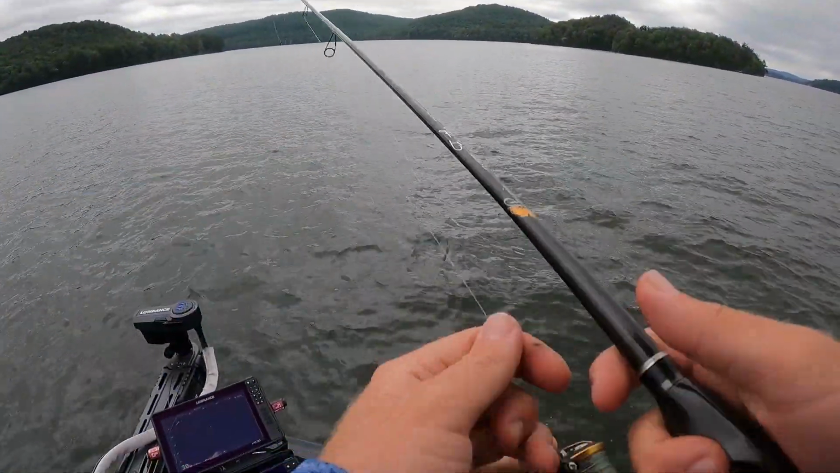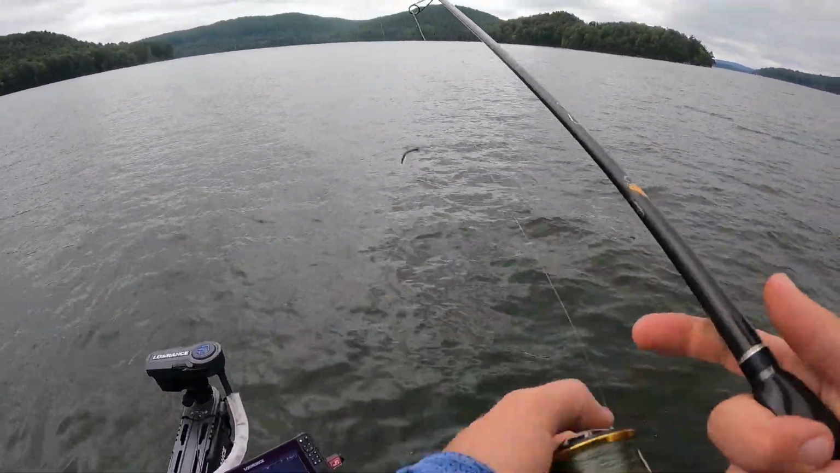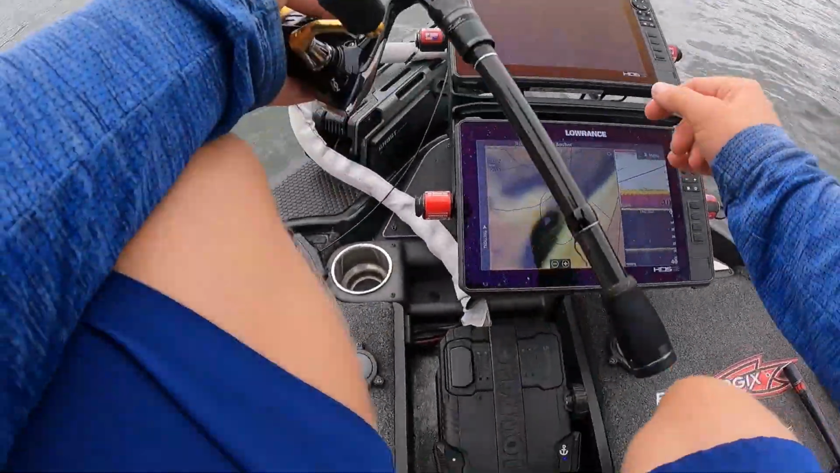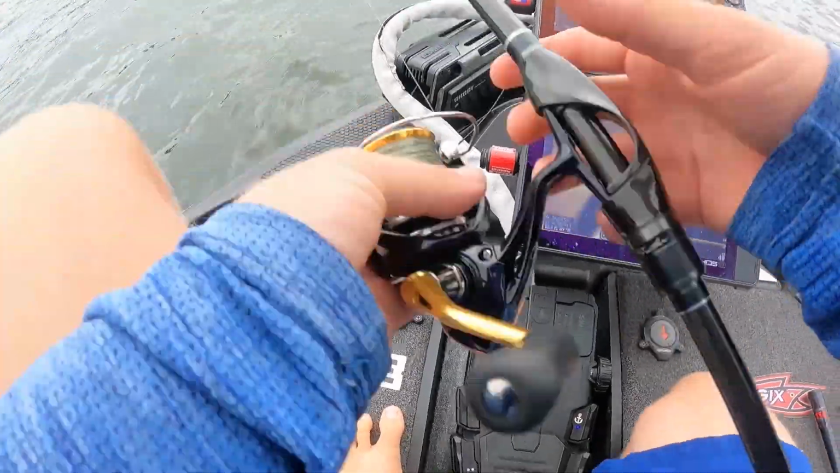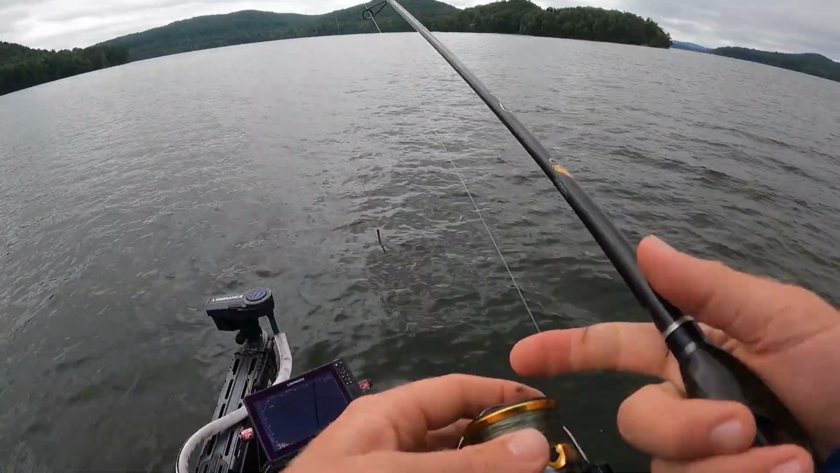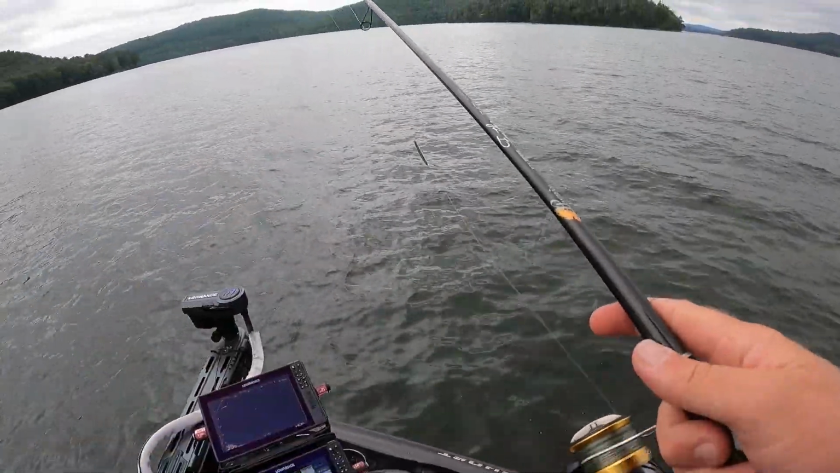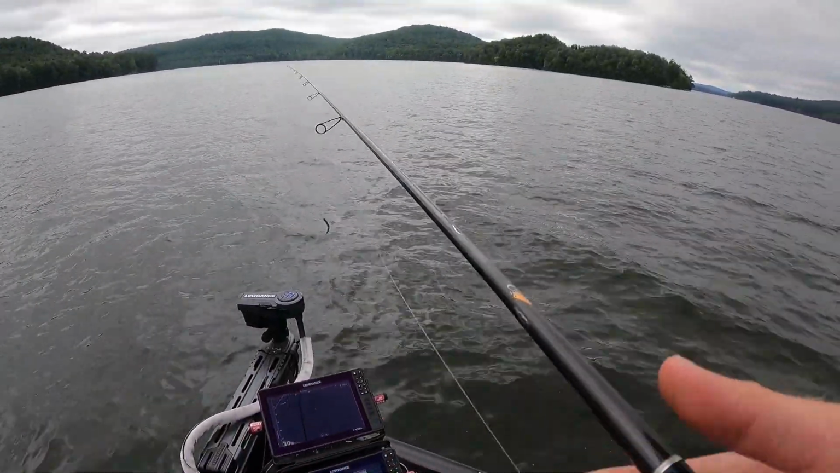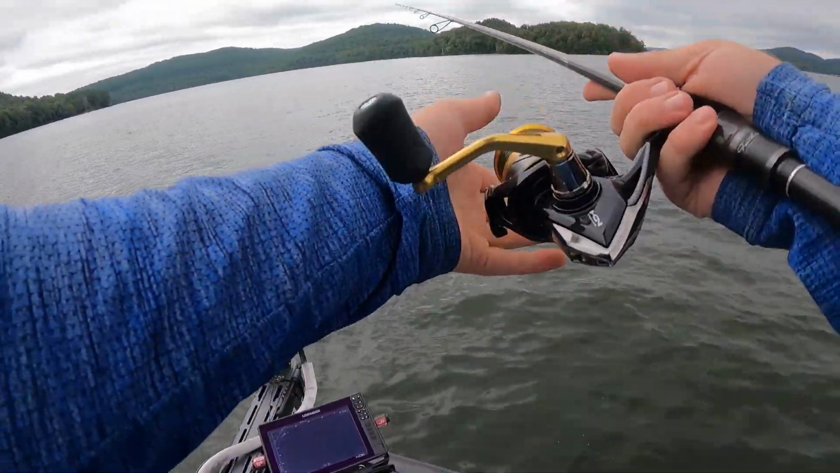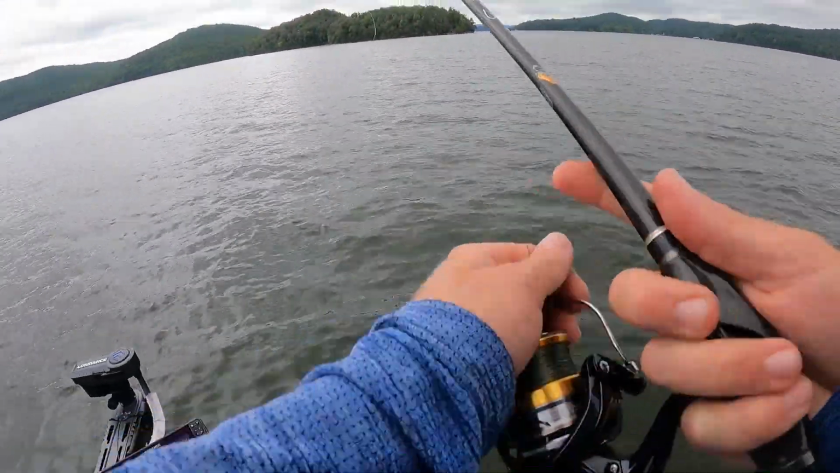Start with something a little bit more finessey first. There's a few different approaches. I personally have recently been really liking to start finessey with them, and then I will throw more reaction, although some days they want it, it just depends. Well, all schools are different. Some of these schools of fish like reaction, some of them like something finesse.